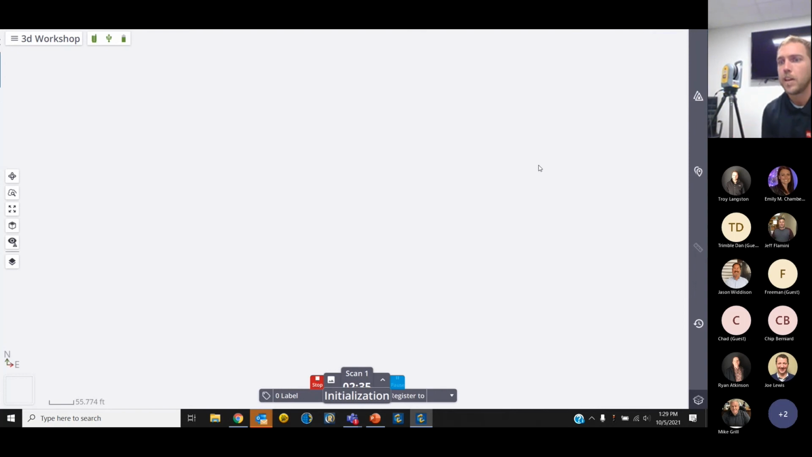Okay, so while that's scanning, we'll just do a quick rundown of these tabs over here on the left side of the screen. And then by the time we're done with those, we should be able to view some data, do some measurements, and import some control points. Control points for today. I don't have actual control in this room. And as you can see, we can see down at the bottom progress of our scan.